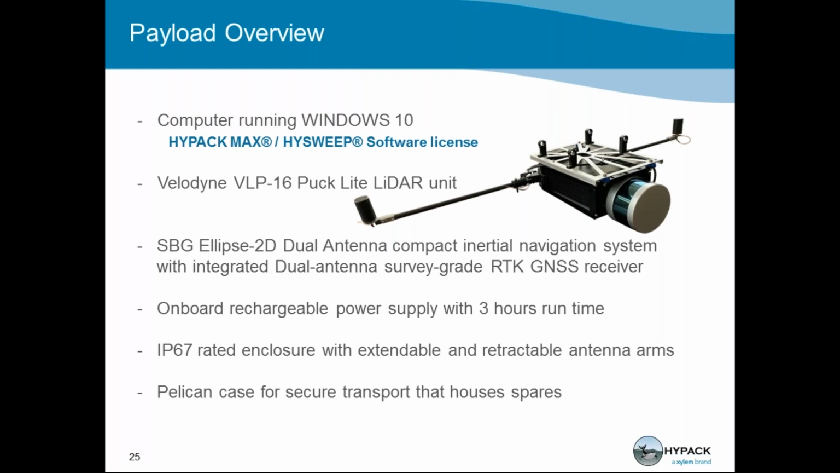Inside the unit, there's also an SBG Ellipse 2D dual antenna compact INS system with an integrated dual antenna survey grade RTK capable receiver. There's also an internal battery that has a 3-hour runtime. The battery is also small and light enough to be carried on and flown with commercially, so you won't have to worry about shipping restrictions.